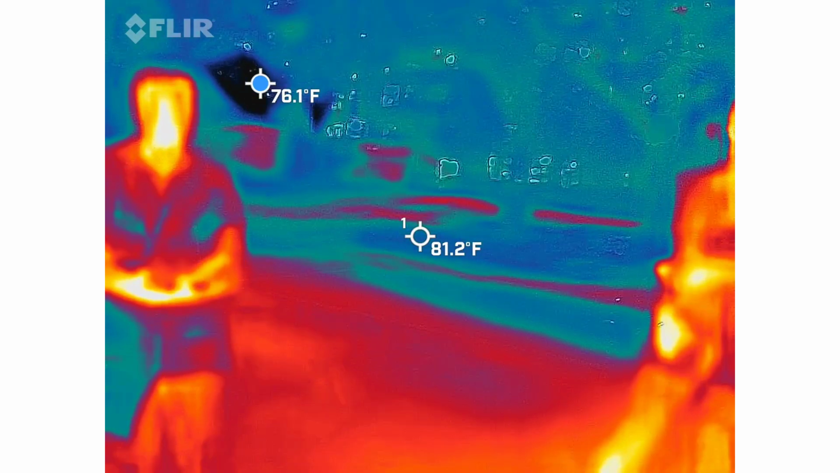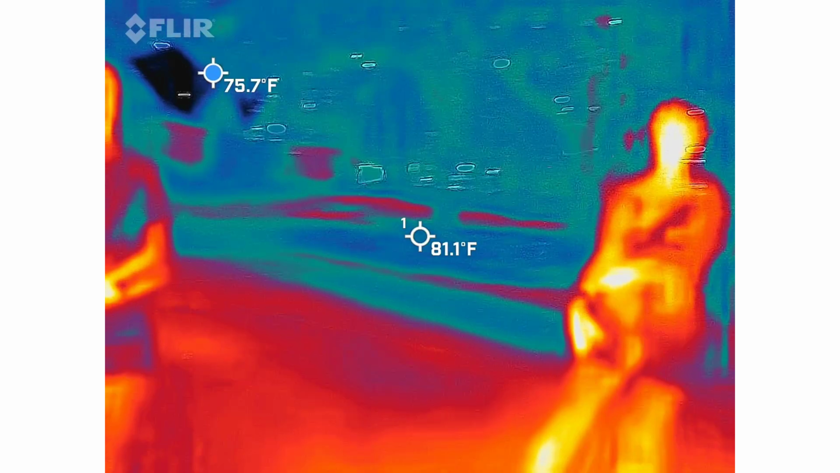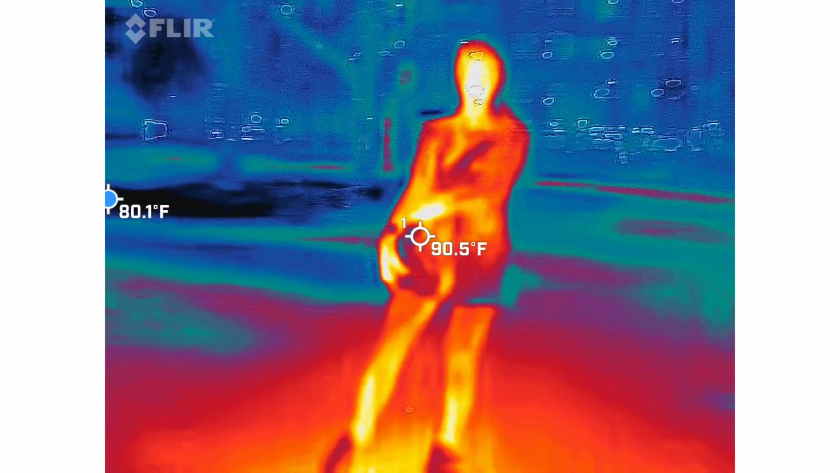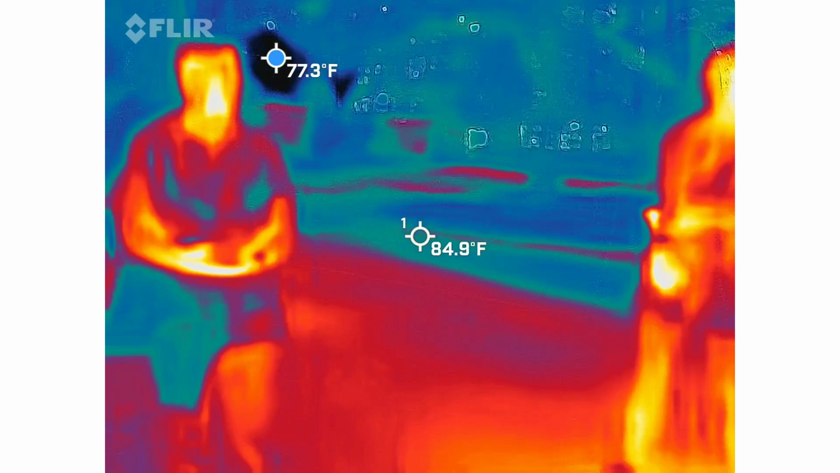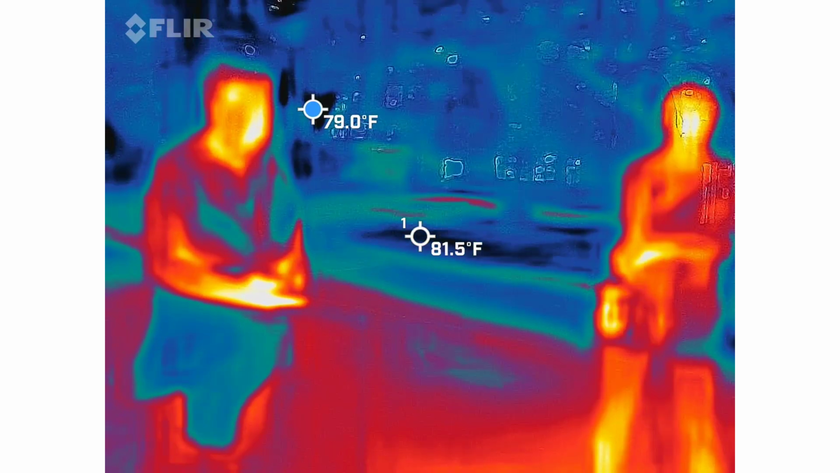61.2. Are you serious? Yeah. Where's your cell phone? In here. Okay. Why? Well, your cell phone wouldn't go up that high anyway, because your cell phone will give off a little pulse, but it'll only go to maybe 12 or 14. 61. Holy cow. I keep hearing love somebody. Yeah, you're going to hear a lot of love stuff.